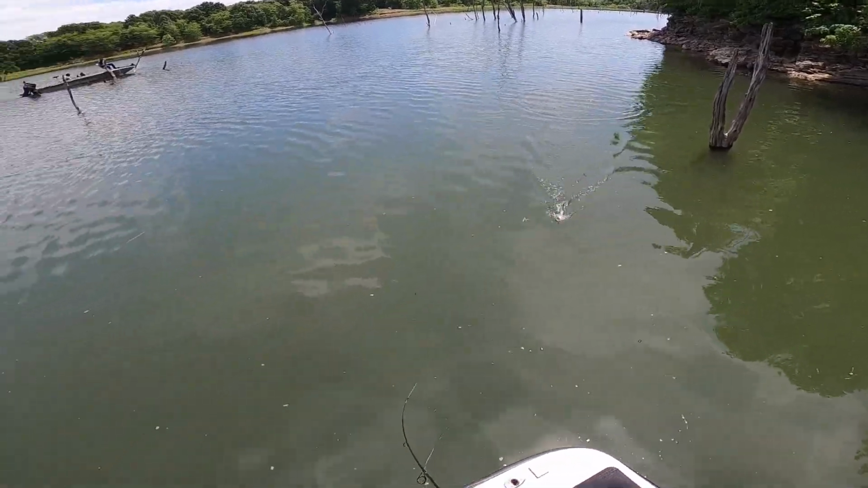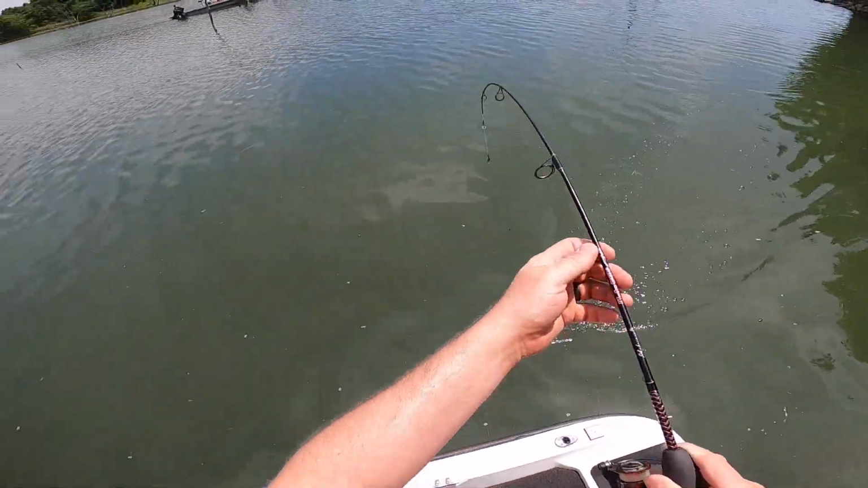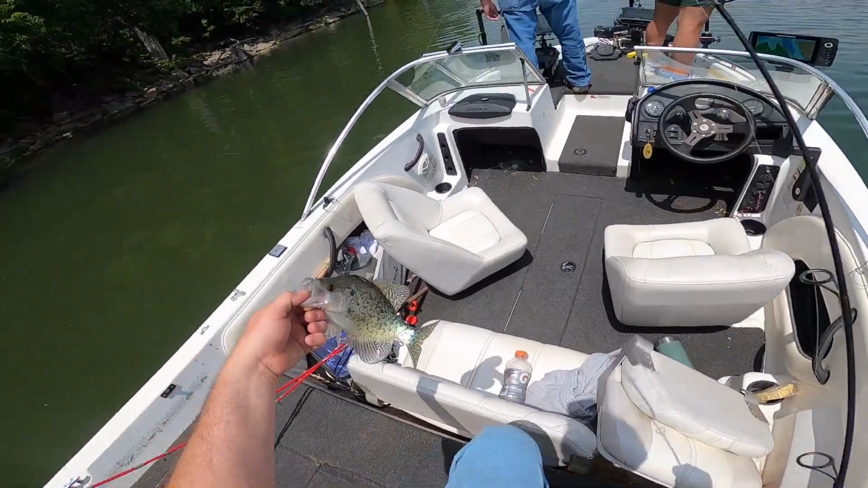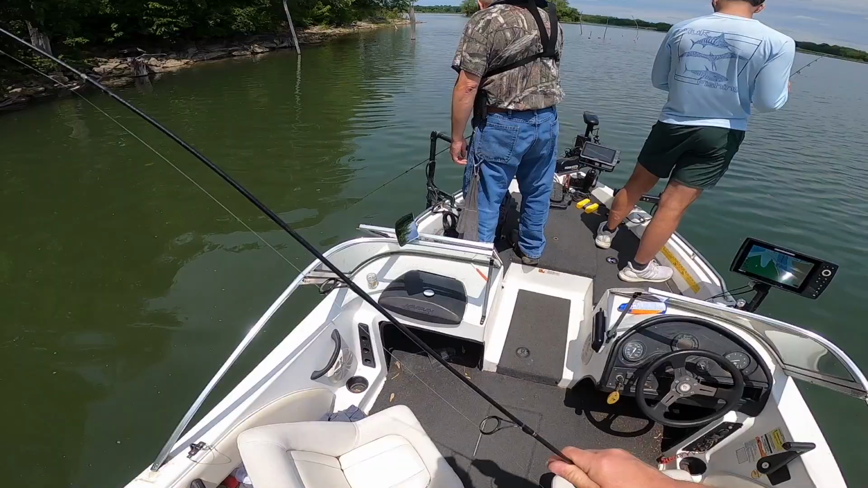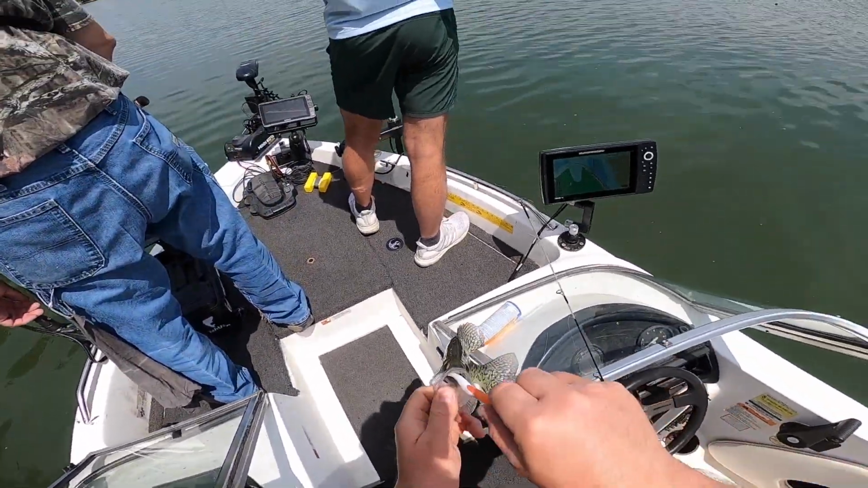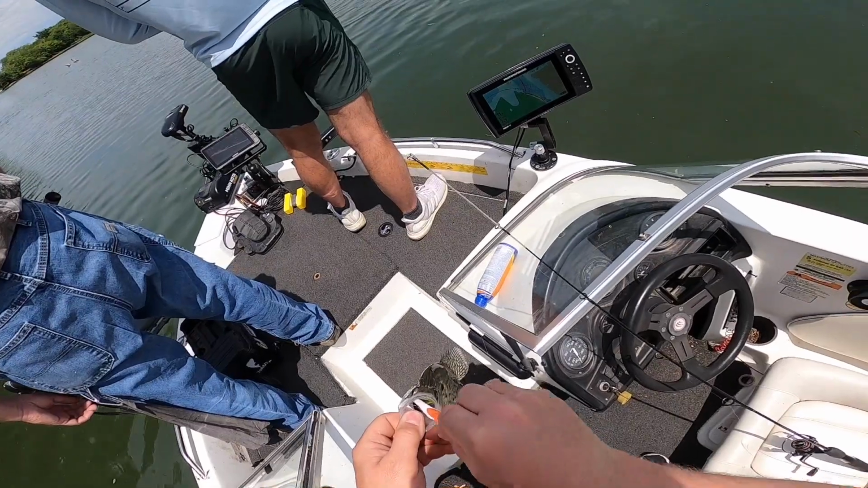I might gotta respect the one. I think so. Yeah, that's not a bad fish. I mean, not a monster, but probably a good 10 to 11 incher. So better than those little fellas we were catching over at those other locations.